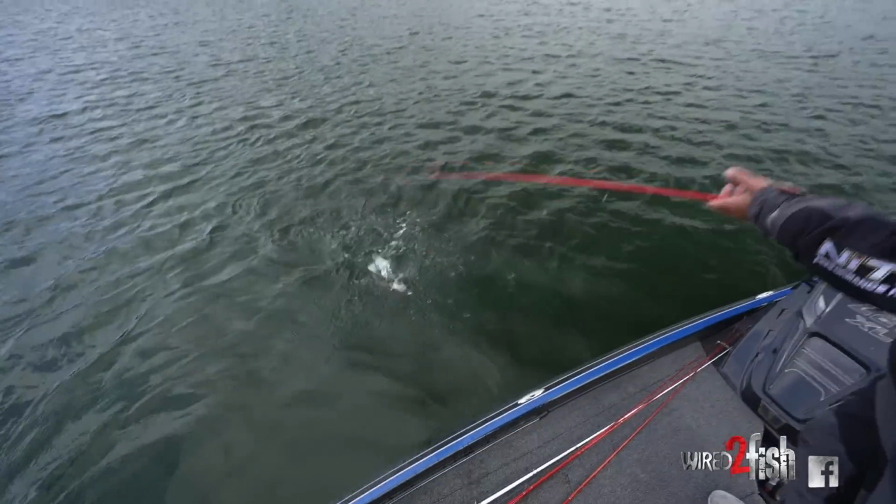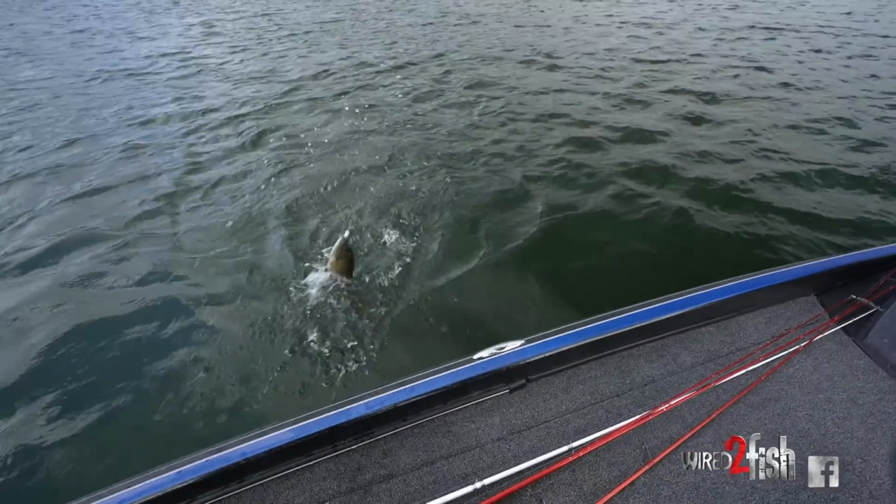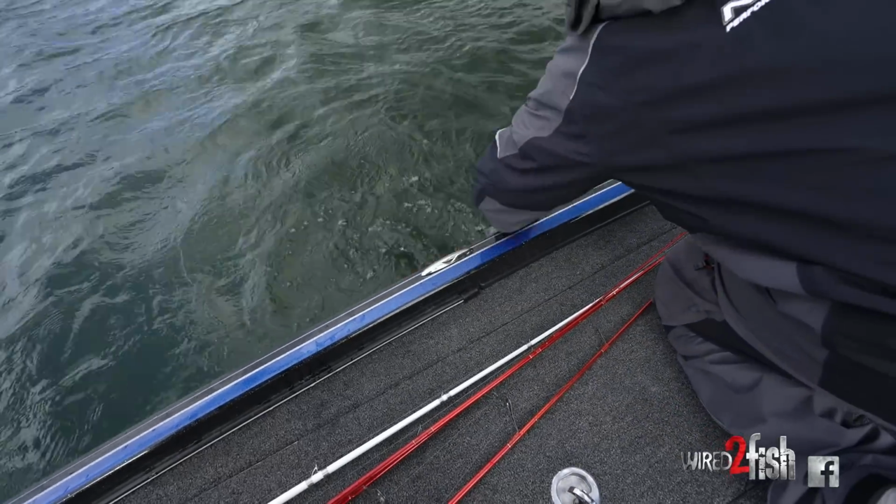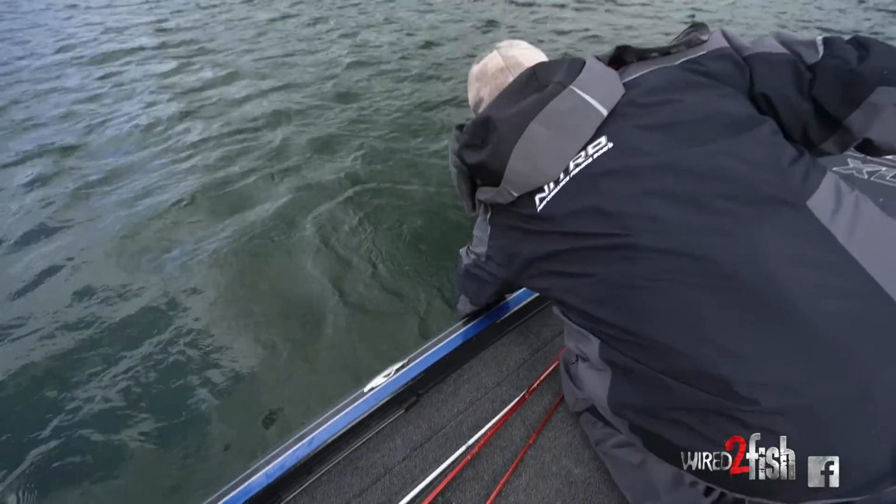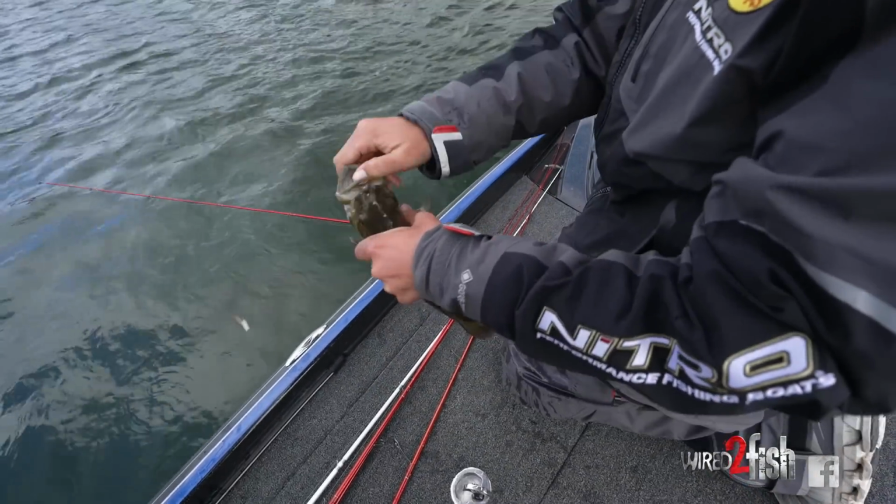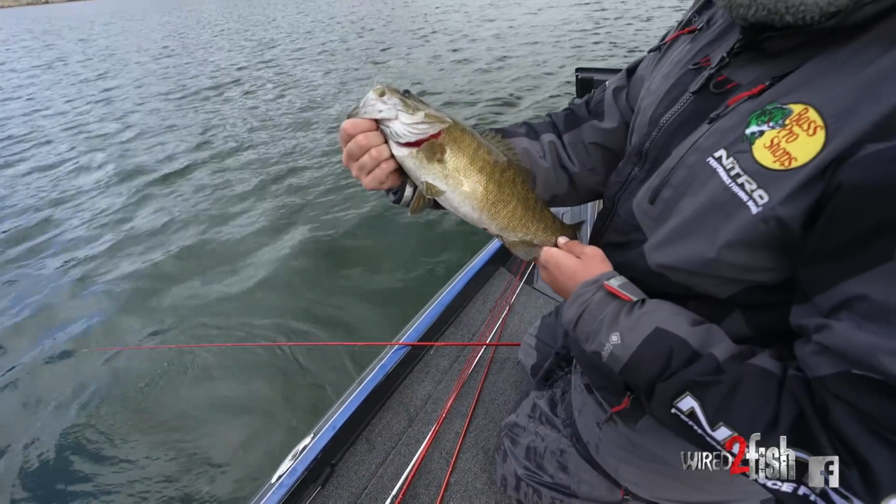Smallmouth. Come here, buddy. Big fat wintertime smallmouth. Golly, how do you beat it?